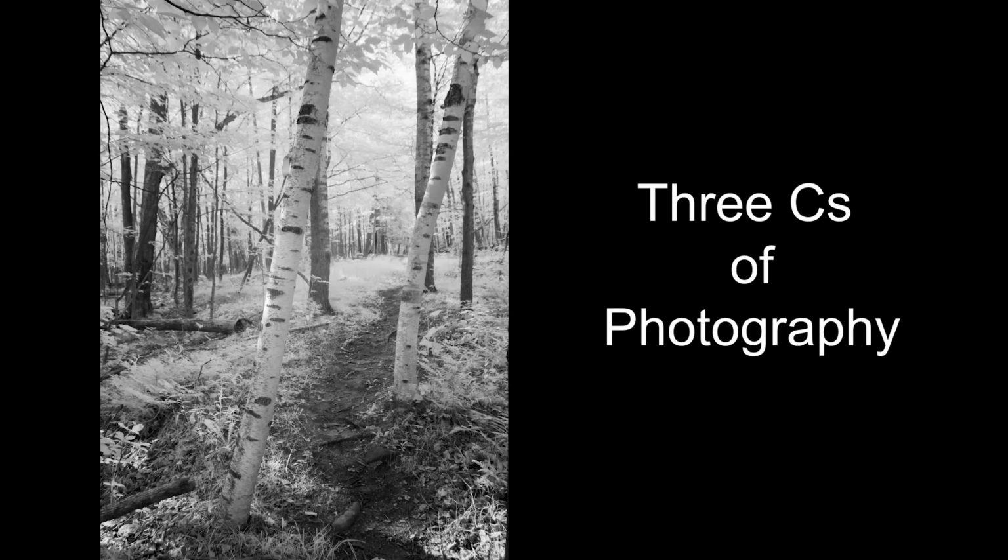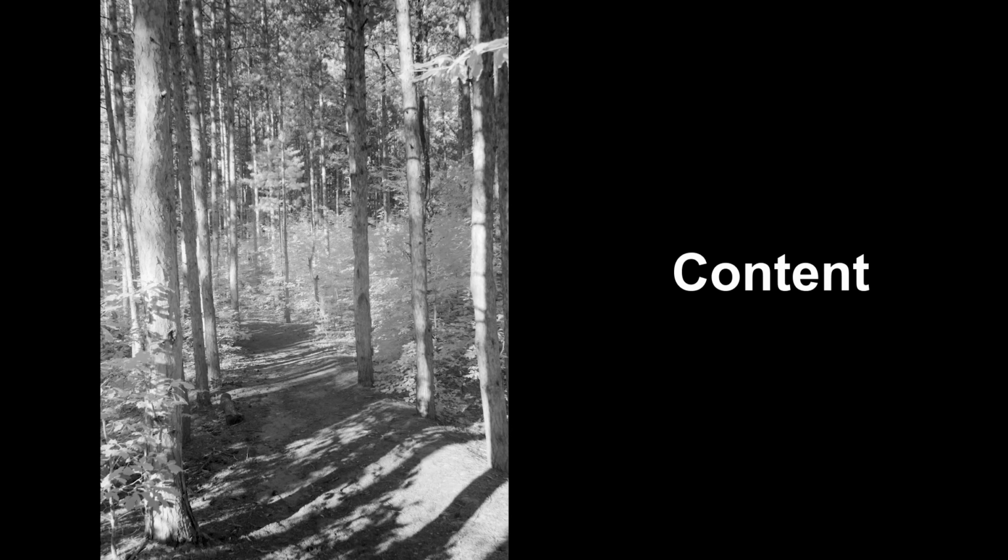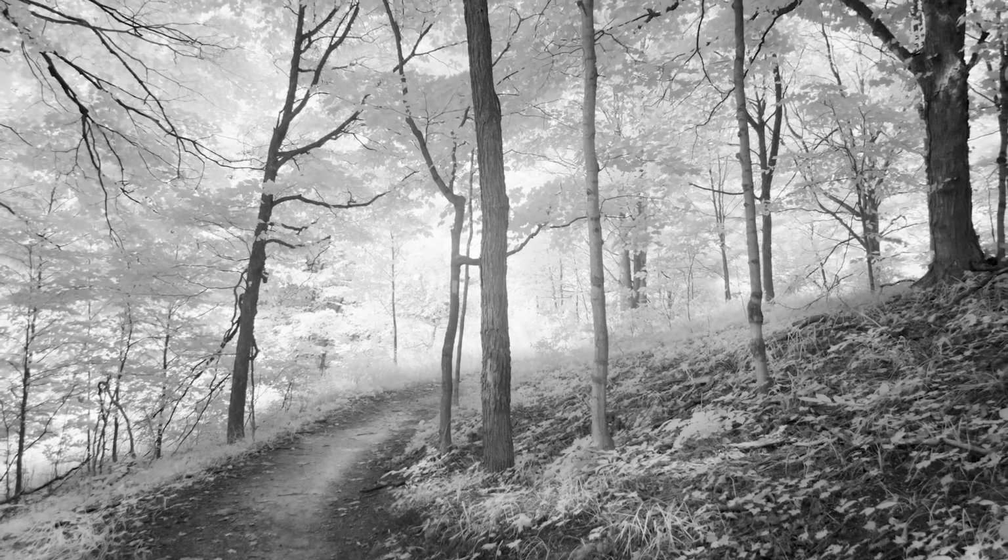So I have what I like to call the 3 C's of photography. First C is content, what's in the shot. So like a landscape, person, or building, what's the story that you're telling? The second C is composition. So balance, rule of thirds, fill the frame, leading lines, all of those components come into play here. The goal is to have the viewer of your image want to return to it again and again, seeing something different every time that they look at it.